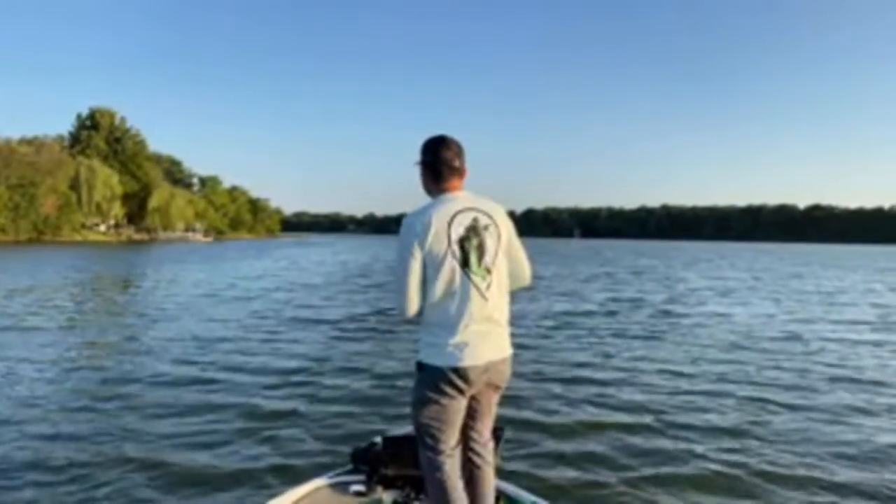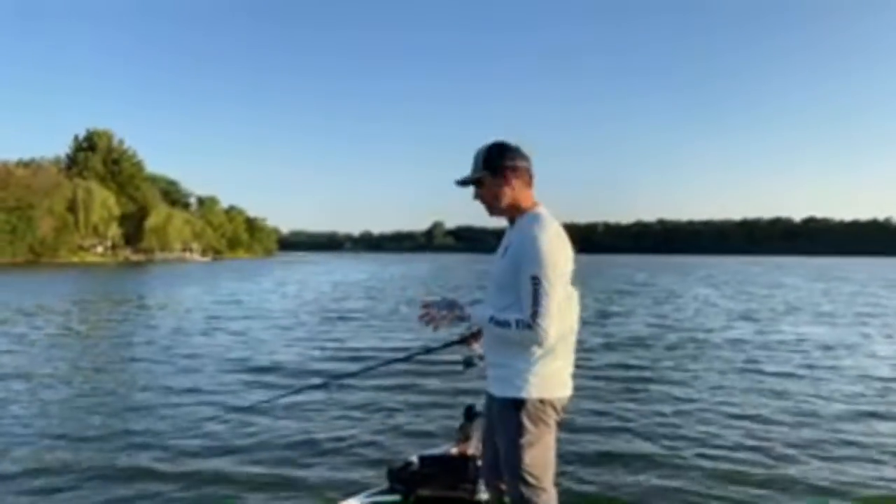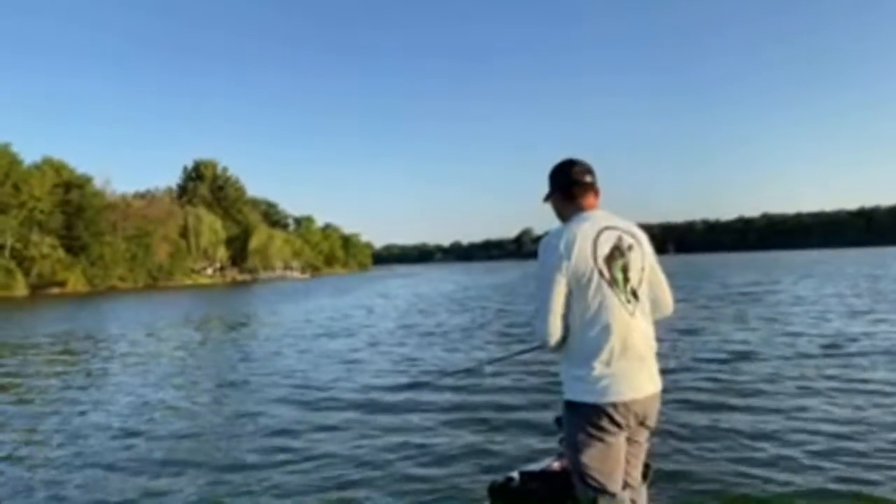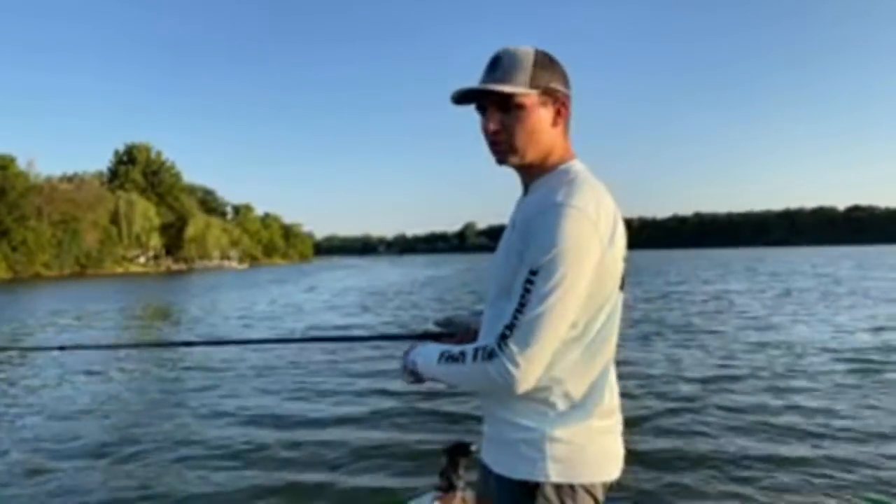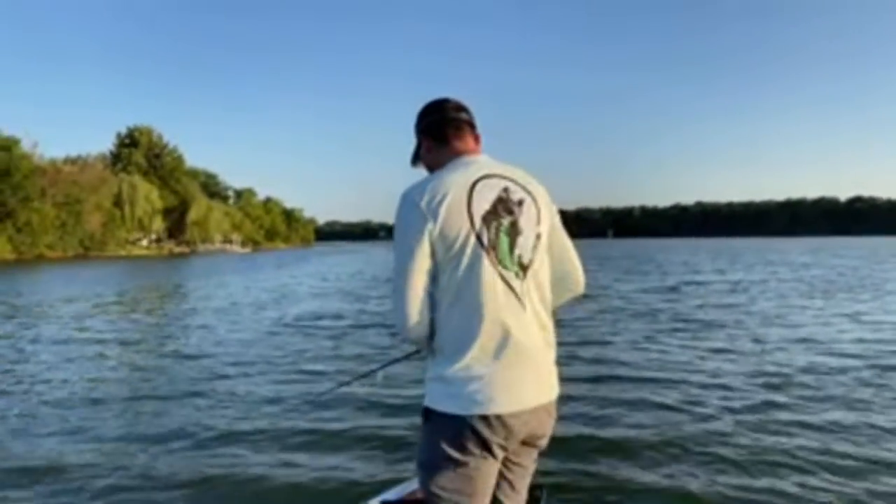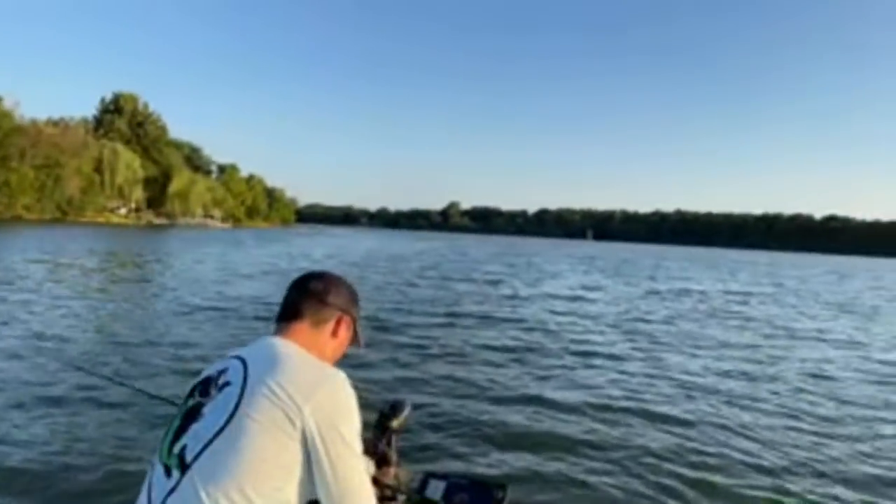I don't know exactly what's going on down there. I saw some brush. I'm not seeing as much though on the live scope. Like that last spot had really defined brush. I think these are just some old limbs or something. It's probably an old brush pile. Doesn't look like it's that great, but if you come look at the live scope up here, holy cow, it's loaded up with fish.